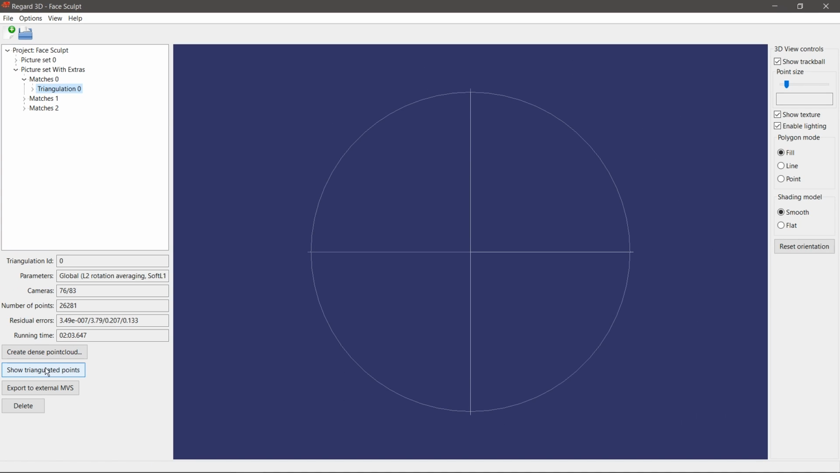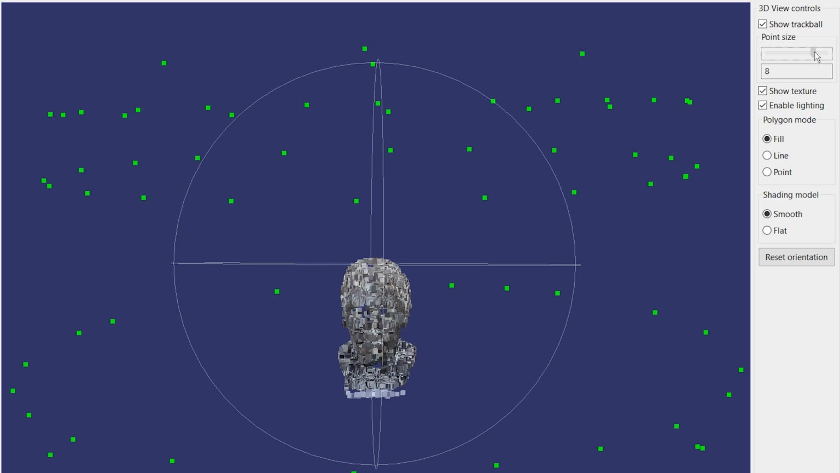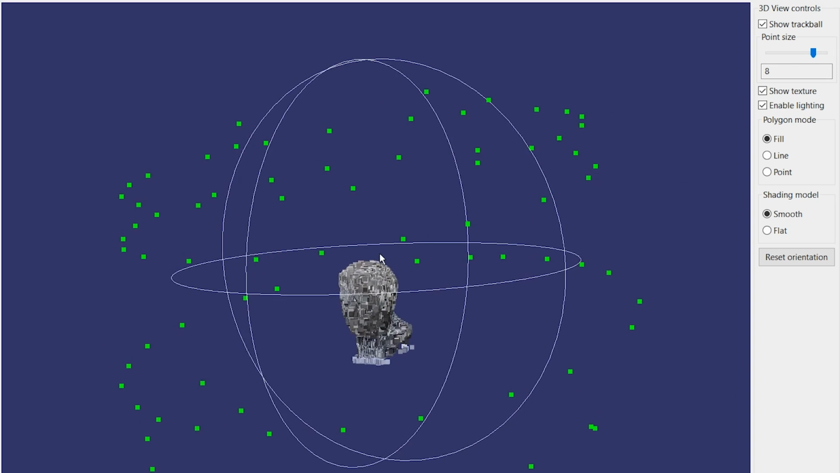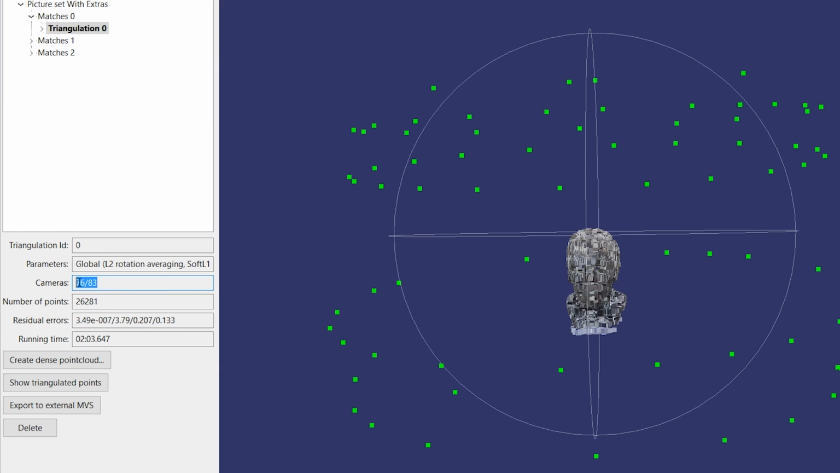I already have that done. And when that's done, something like this should appear. If you need to show it again later, you can click show triangulated points. And from here, we can also see our cameras. So I don't know if you can see it, there's a bunch of green little dots. You can make these bigger by going to the point size slider and going up a bit. So all those green dots are all the cameras that it captured, and it's counting here: 76 out of 83, so that's pretty good. So long as you get like 90% or more of the cameras, you're good to go.